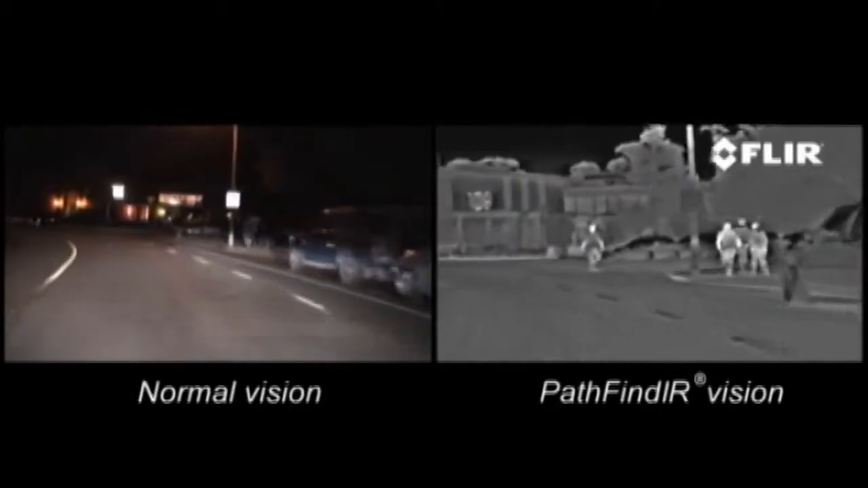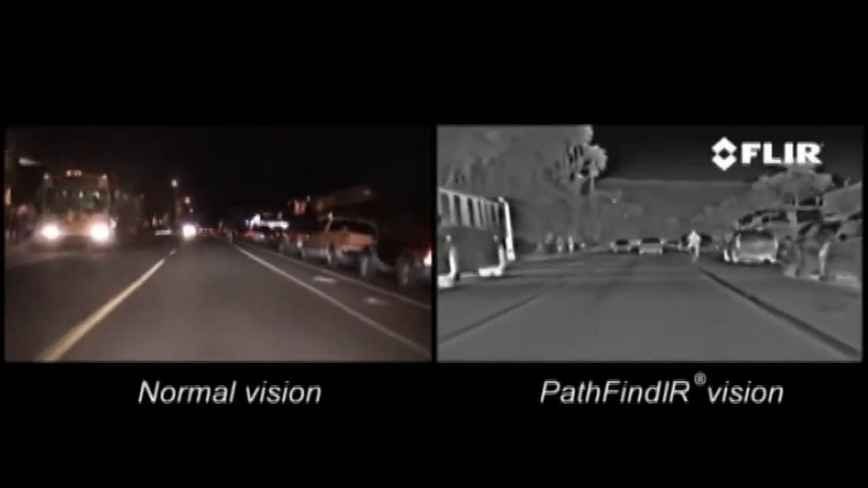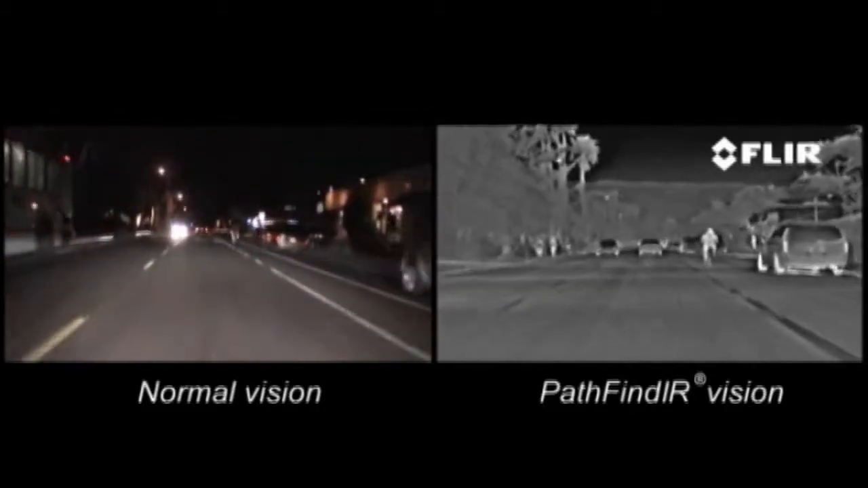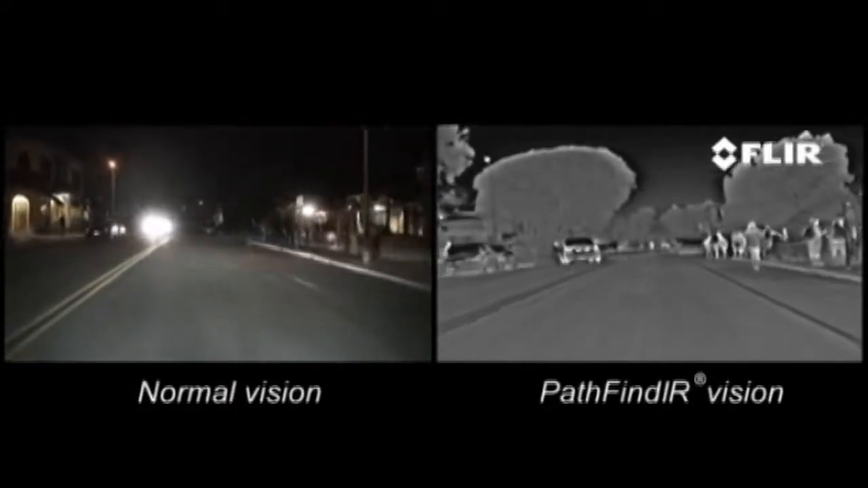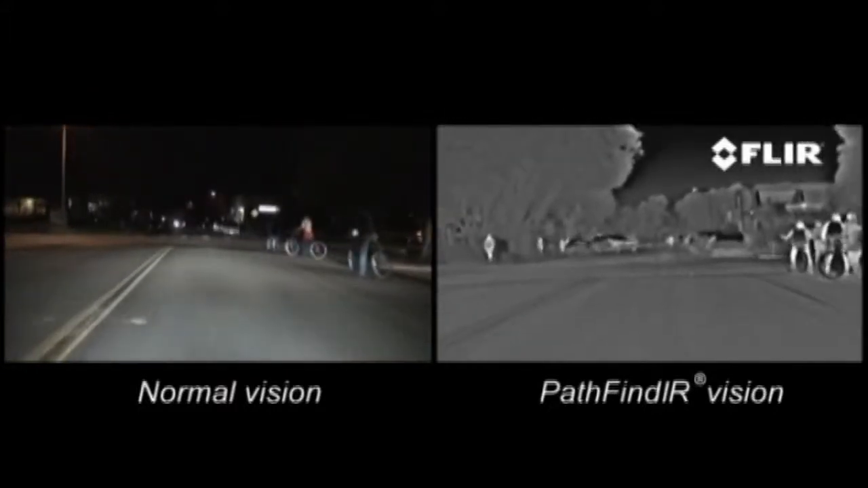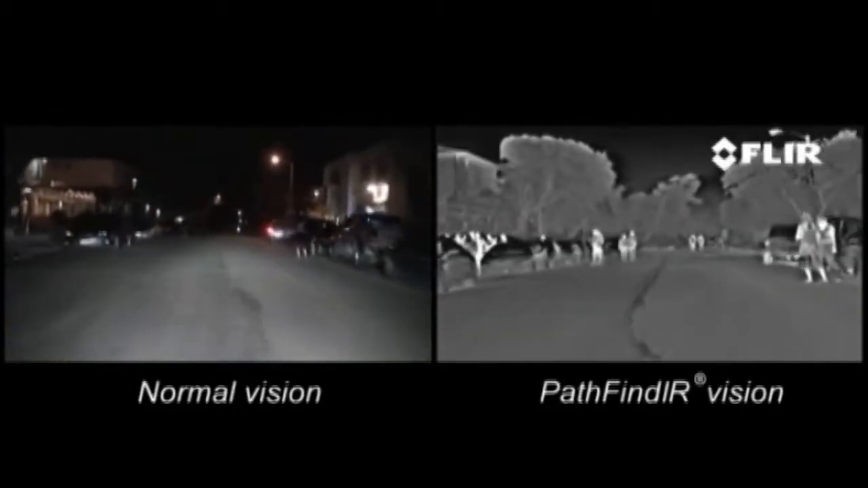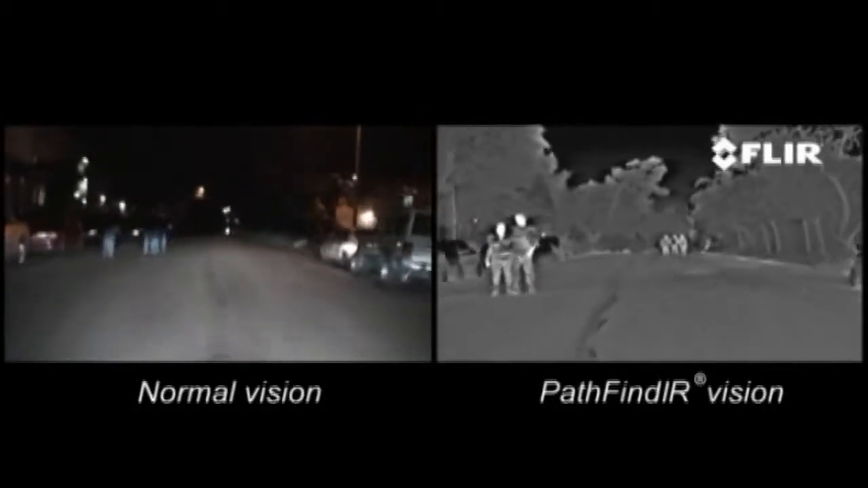The Pathfinder allows seeing up to 5 times further than standard headlights. Although some premium car manufacturers like BMW are already offering the Pathfinder as an option on selected models, it can also easily be installed in existing cars, trucks, buses and other types of vehicle. The aftermarket installation of a Pathfinder in a BMW X5 is just one example.